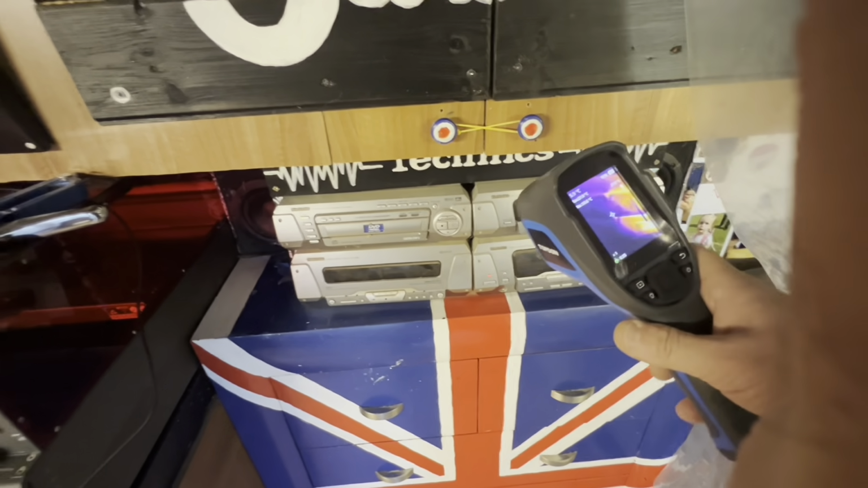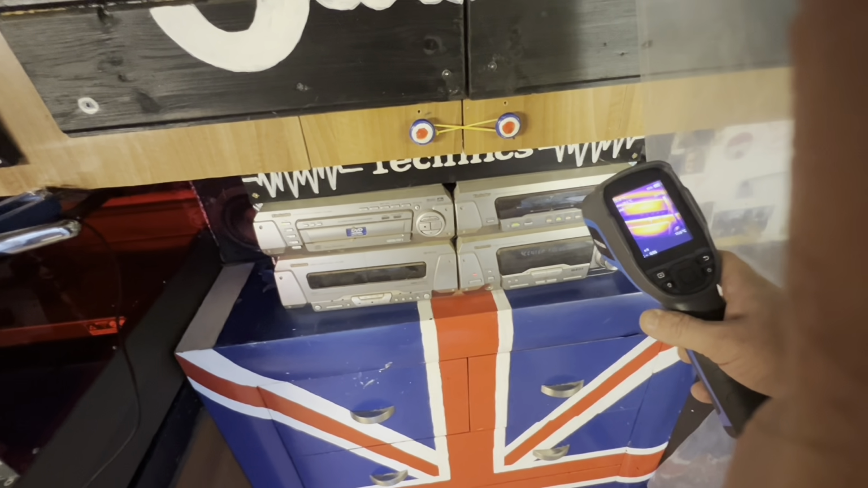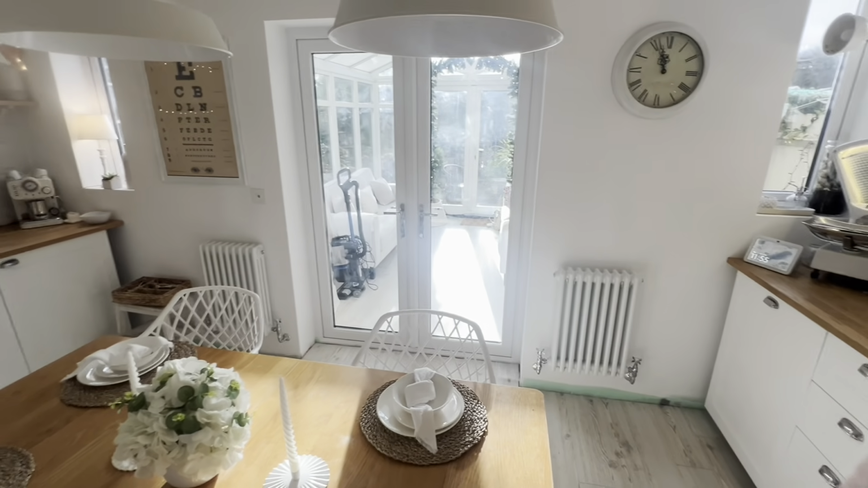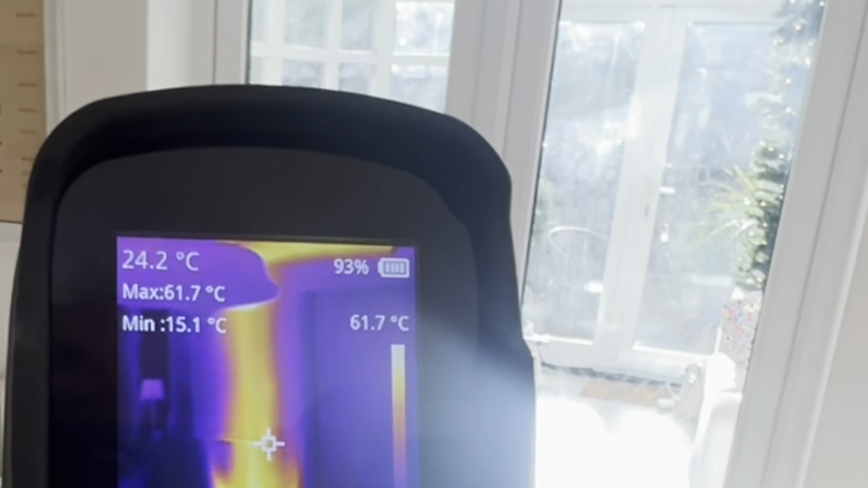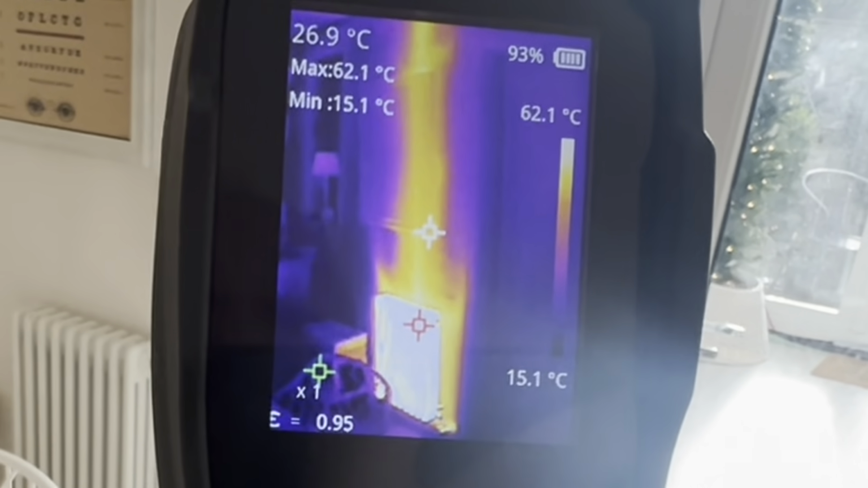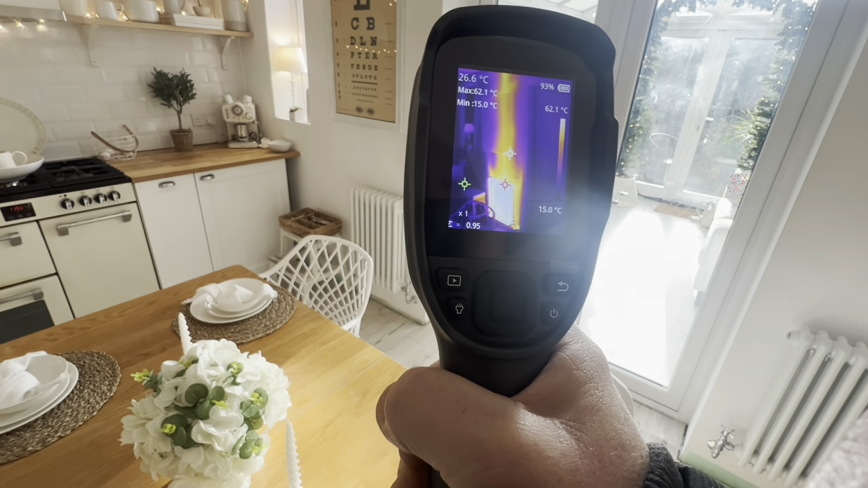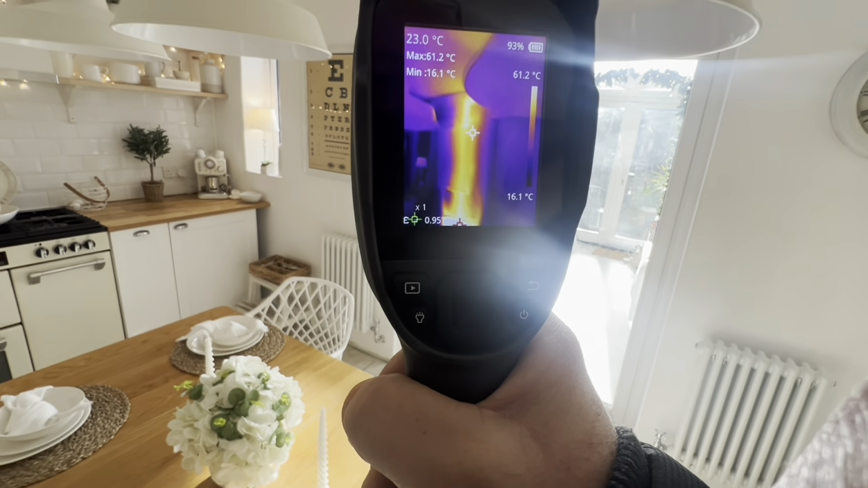Now there I was trying my amplifier and stereo. If you see the side that's on standby is red hot. Now is this because I've got polythene down the middle and it's heated one side and not the other? I don't know. So I'm in the house now, radiator. You can see where the pipes are behind the wall as well. You can see what temperature it is, around 62 degrees. Now this radiator is higher than the other one. I've got to adjust the other one to bring it to the right temperature.